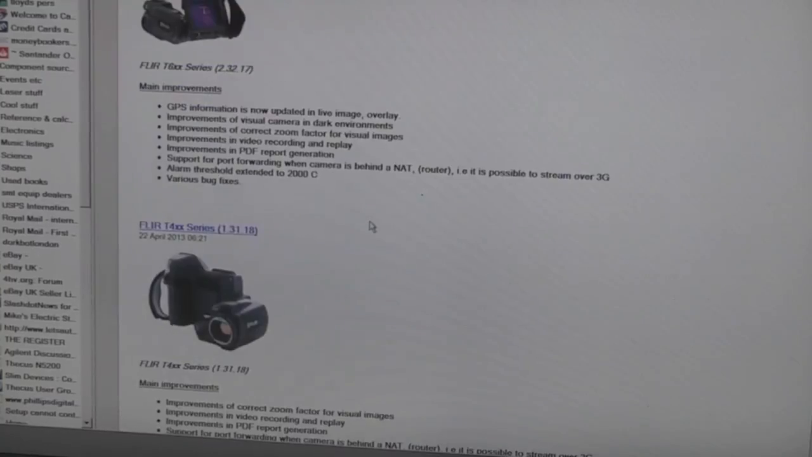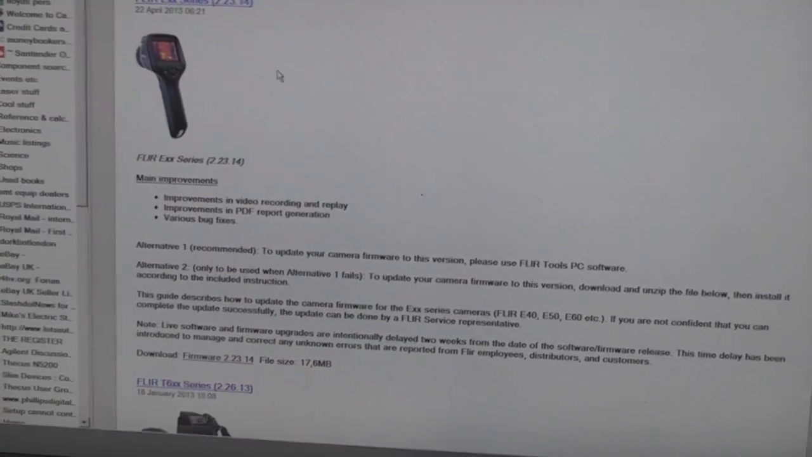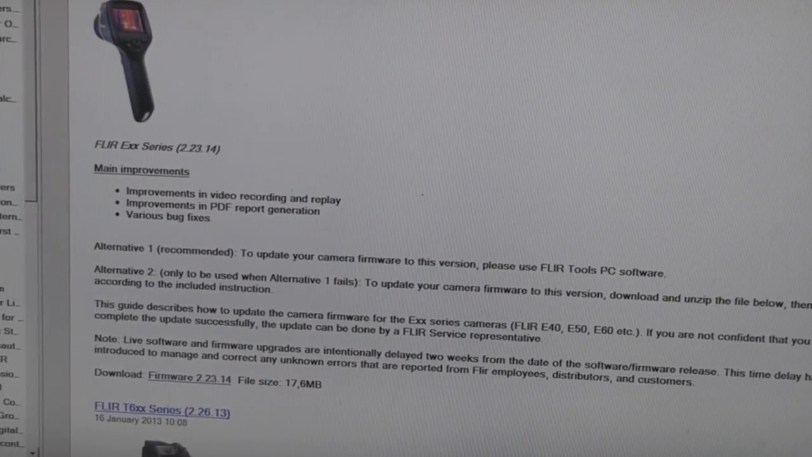It doesn't take you up to a product specific page. There it goes. Right, now it's saying FLIR EXX series. Now this is an E4, so I'm assuming, is that an EX or an EXX series? I don't really know. But it says 2.23.14, which is totally different.